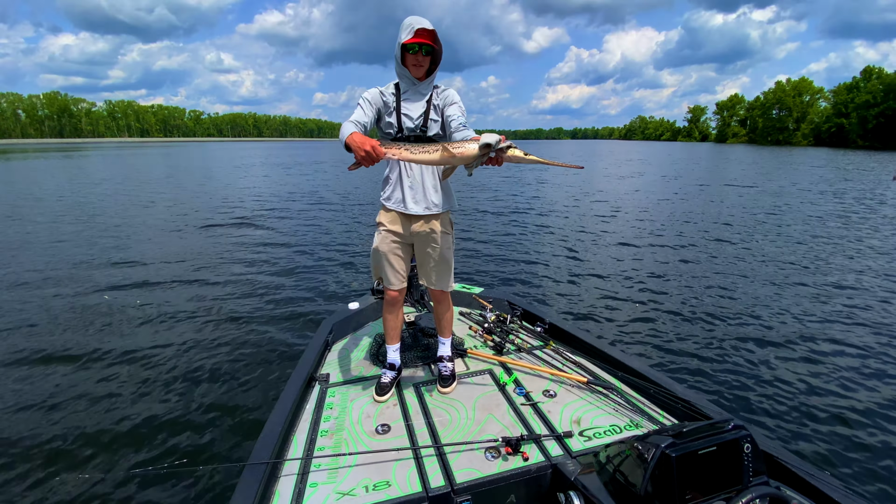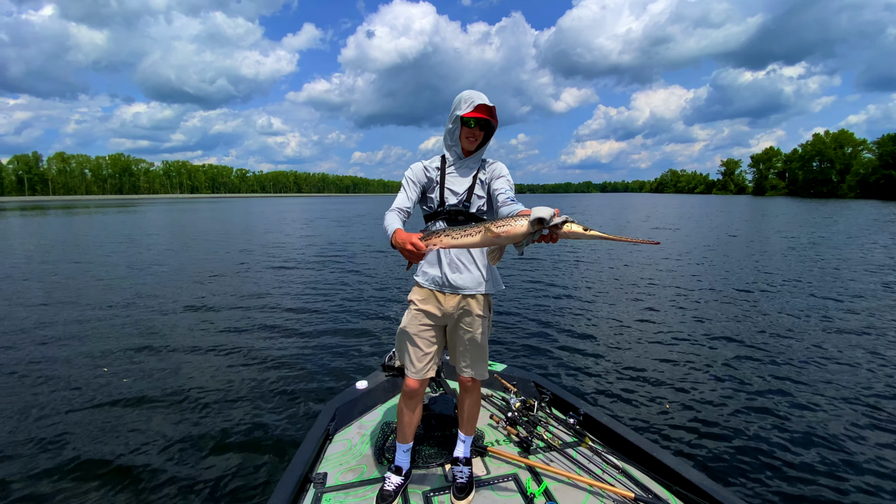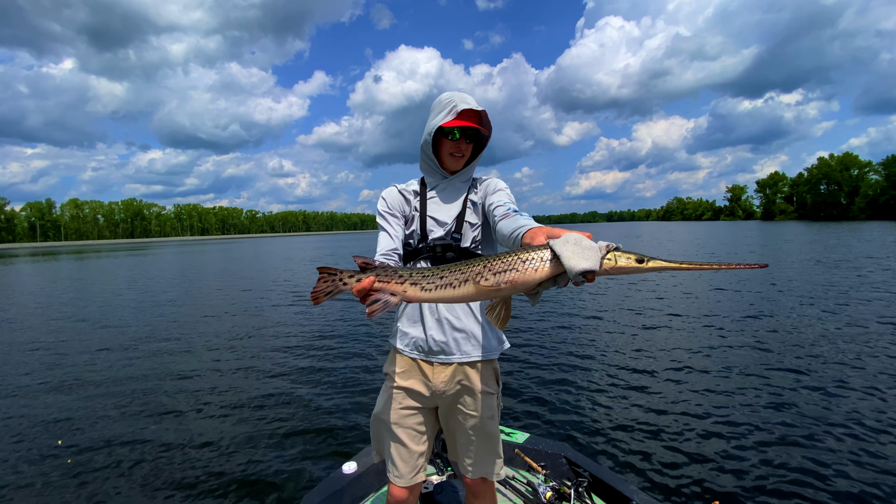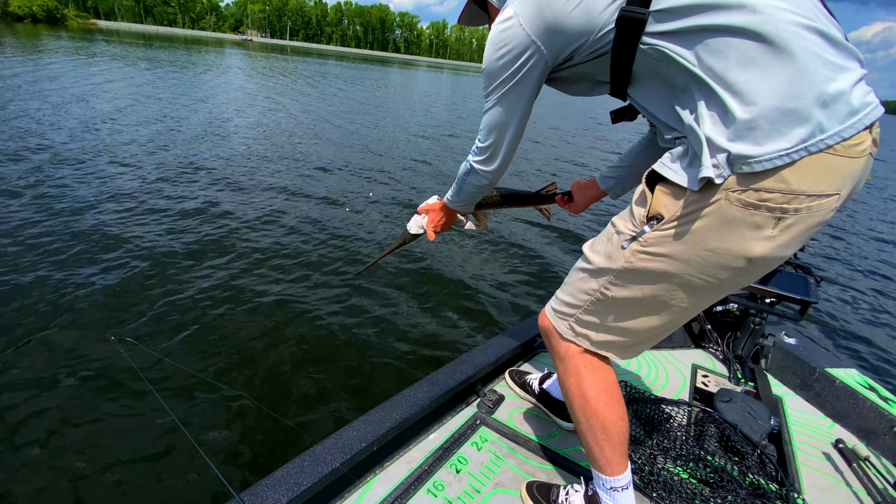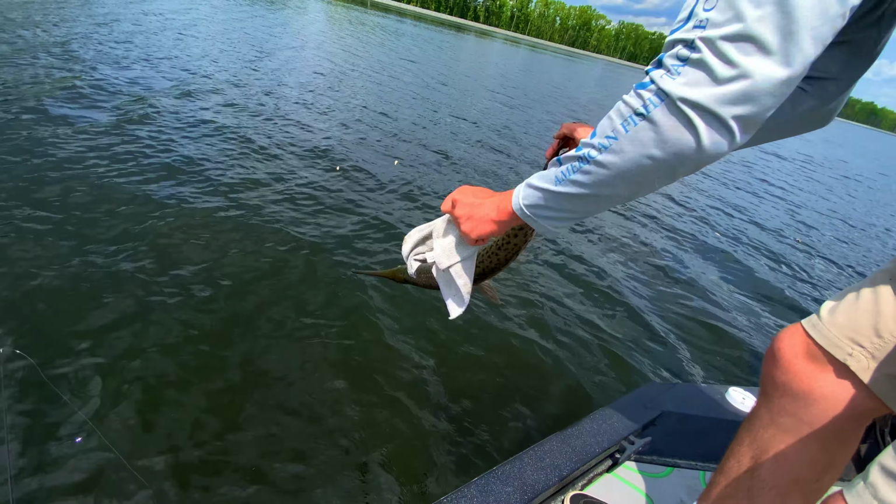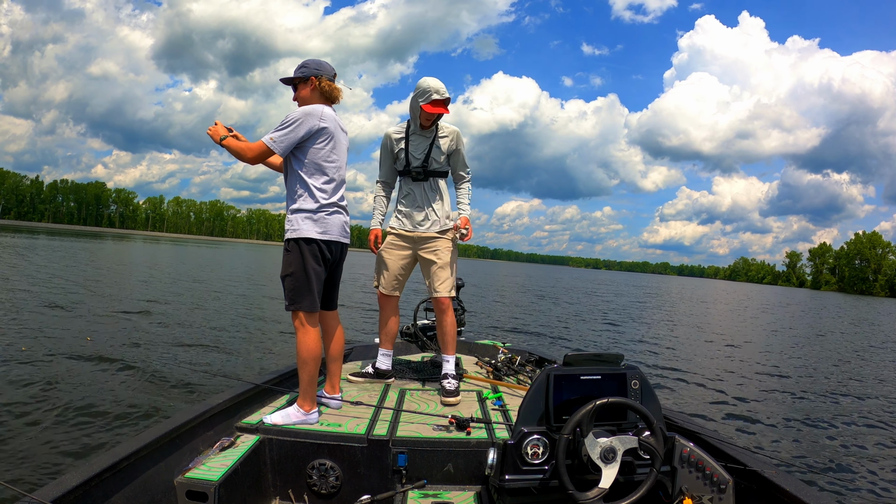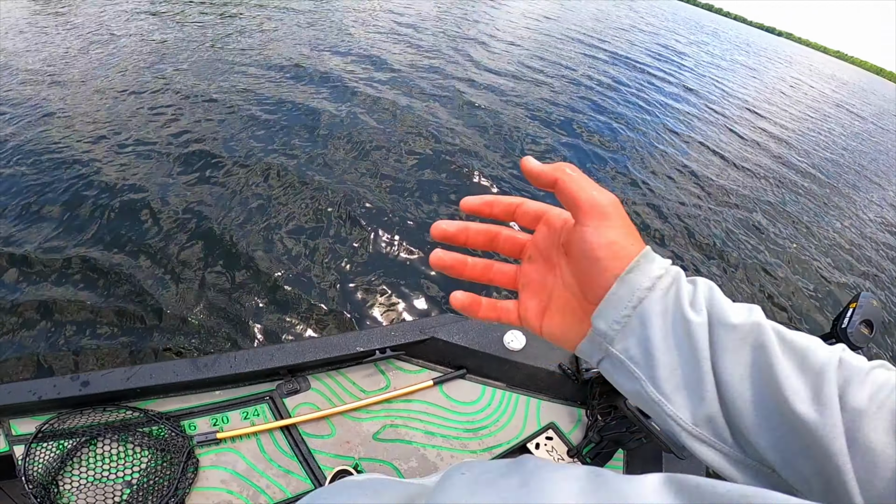All right, there we go. Big gar. I'm using the rag to make sure I got a good grip because he's slimy and I just don't want to get bit or cut by those teeth. Going for the release. You ready? There he goes. That was a good release. Set him off like a torpedo, just a spear through the water. Well, I can't use that rag to clean my lenses anymore. Yeah, that was sick, y'all.